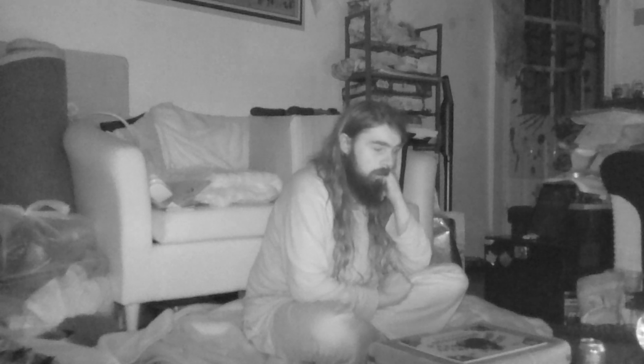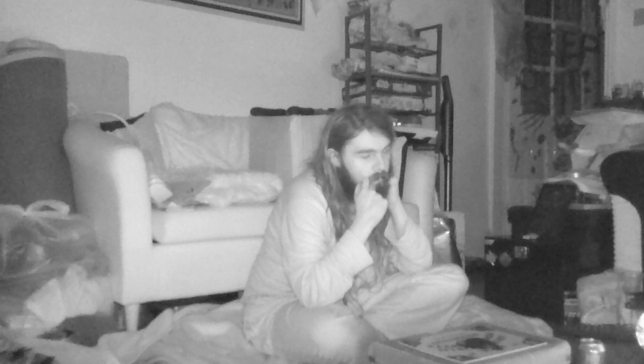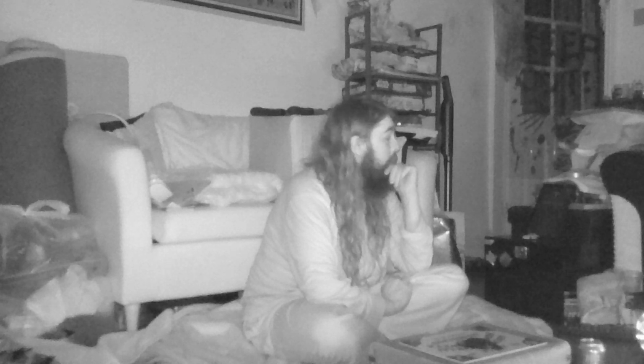Yeah, another candle looks like it's about to go out. Then that was another creak, which again, was in the space in front of me. But I'm pretty sure it's windy weather outside as well, so that is likely what that is.